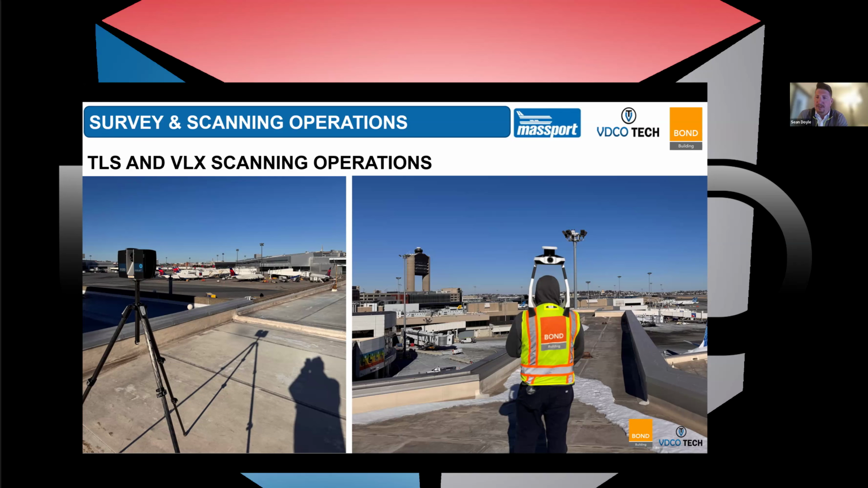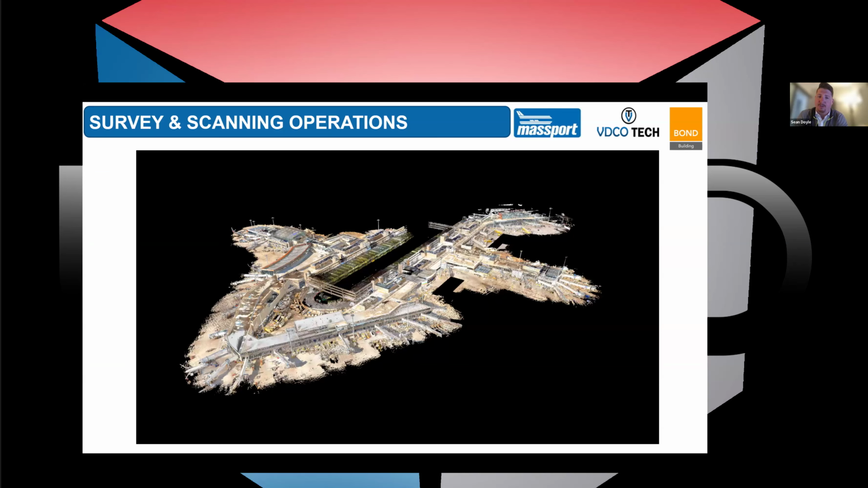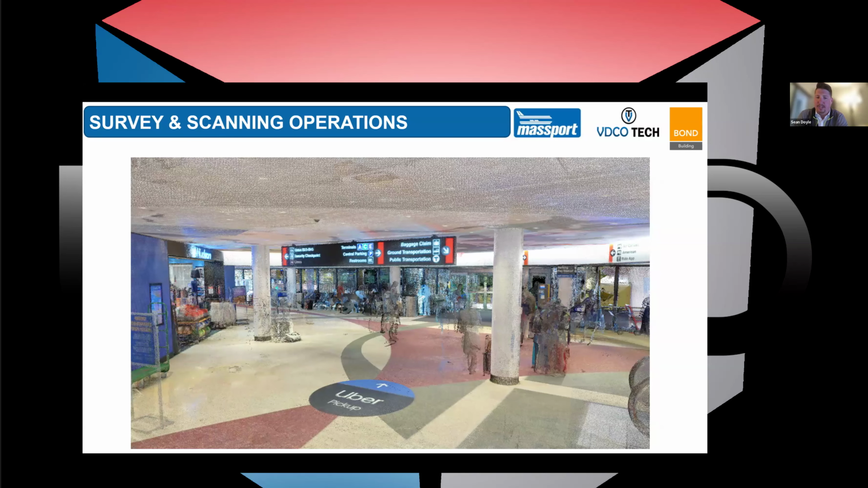We'll just flip through here. You can see the data output that came from that. We were able to get that 1/4 inch accuracy, and everything has to be submitted to Massport in terms of registration reports, survey control, anything that was added, and all the data collector reporting. I think the result you'll see here is a very impressive amount of data captured in a couple of weeks.